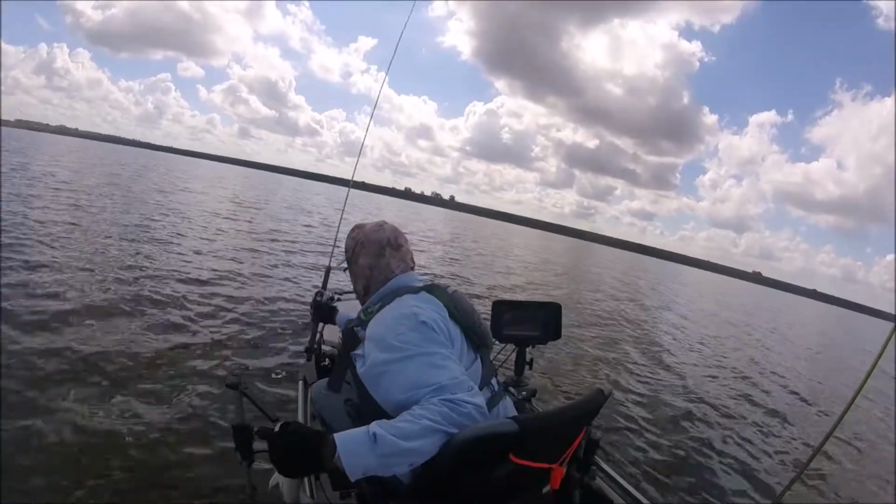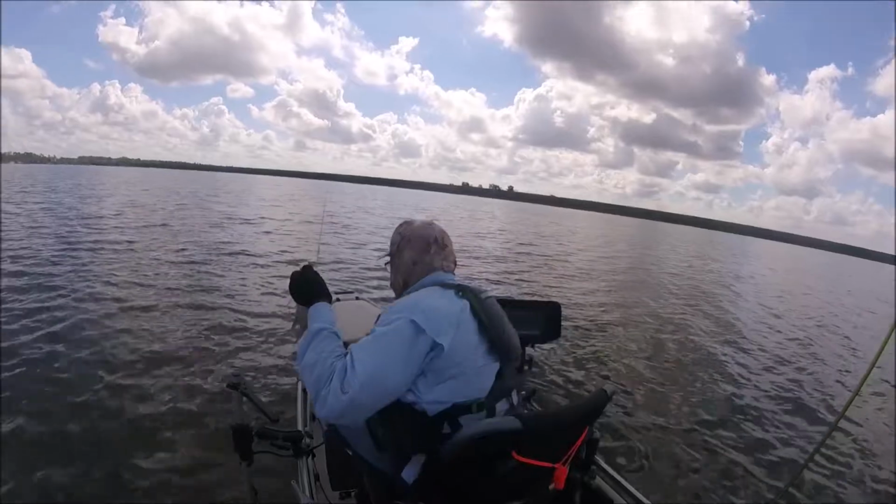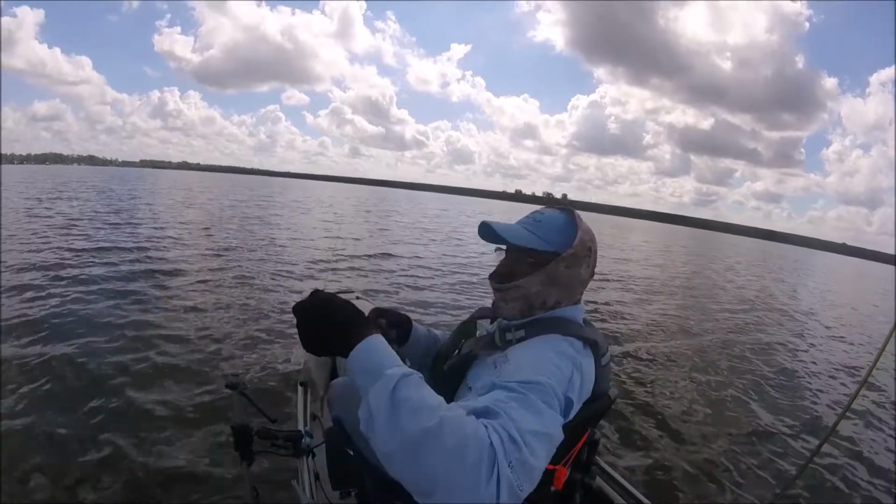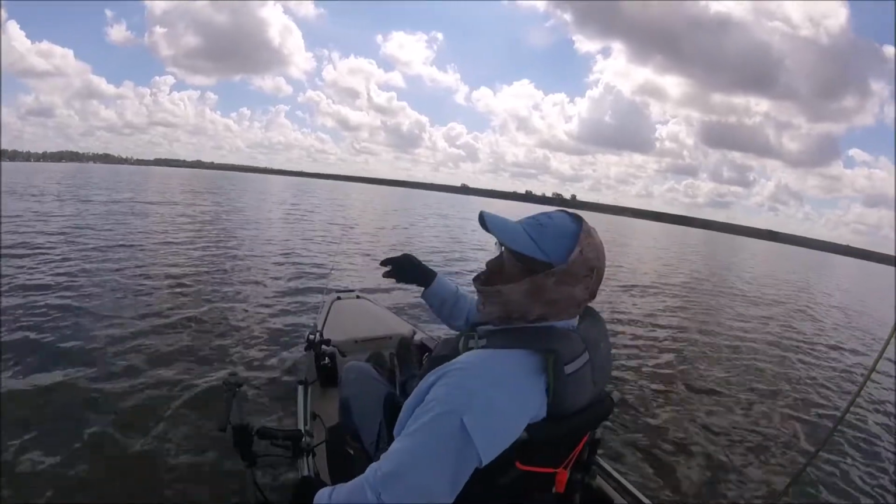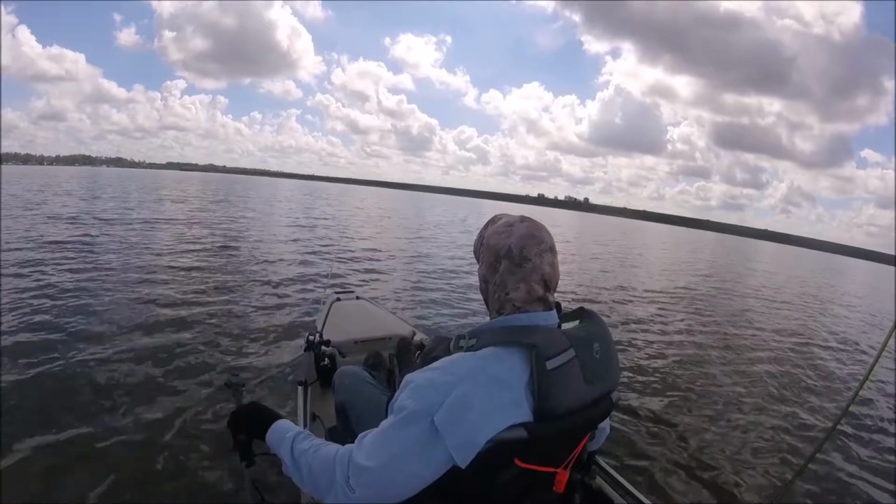That's another color I tied for this fall pattern. They're all up in that tree. I'm gonna have to jig in there to get them, but at least it's not a lot of catfish.